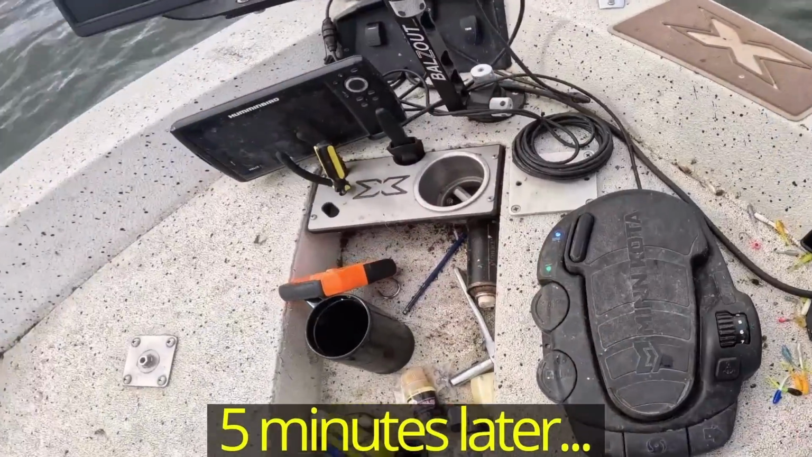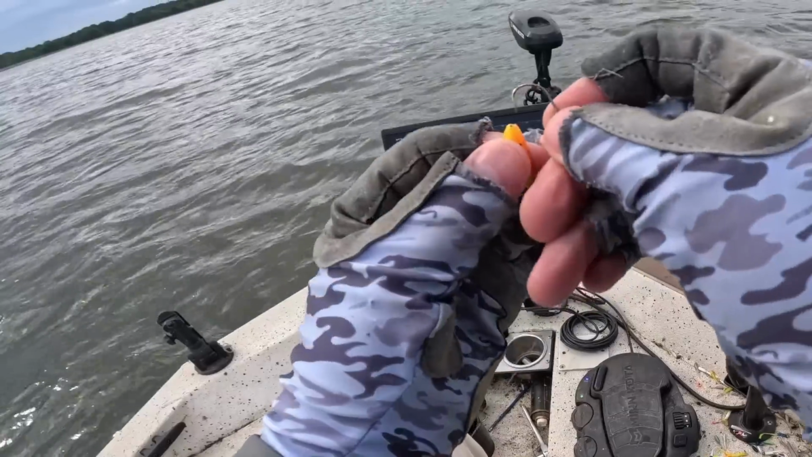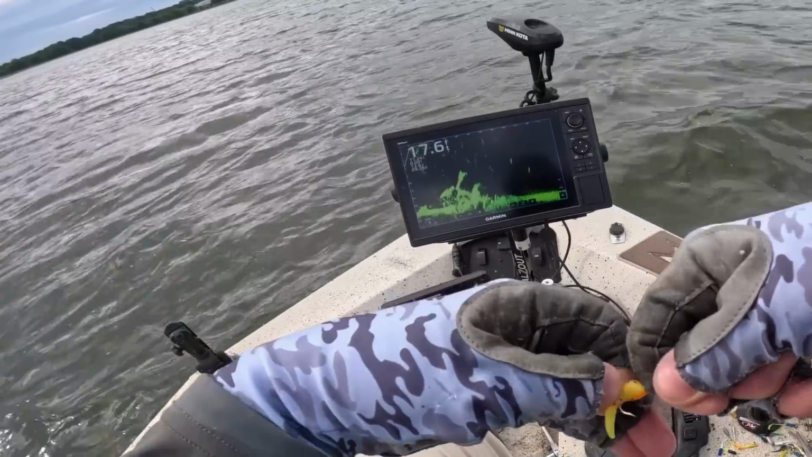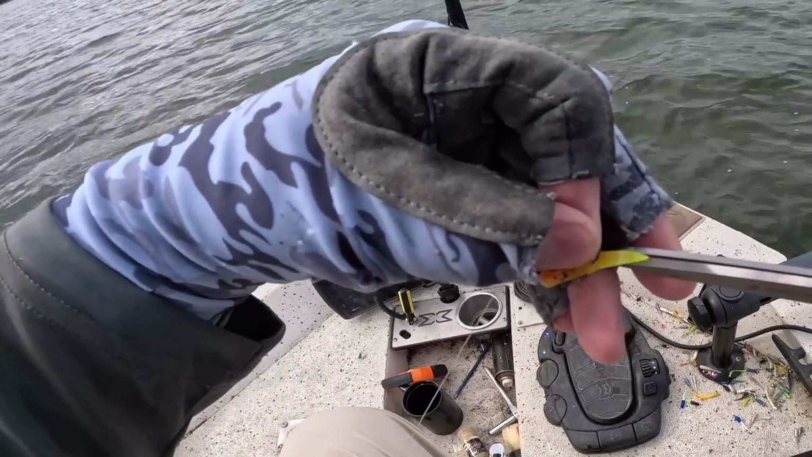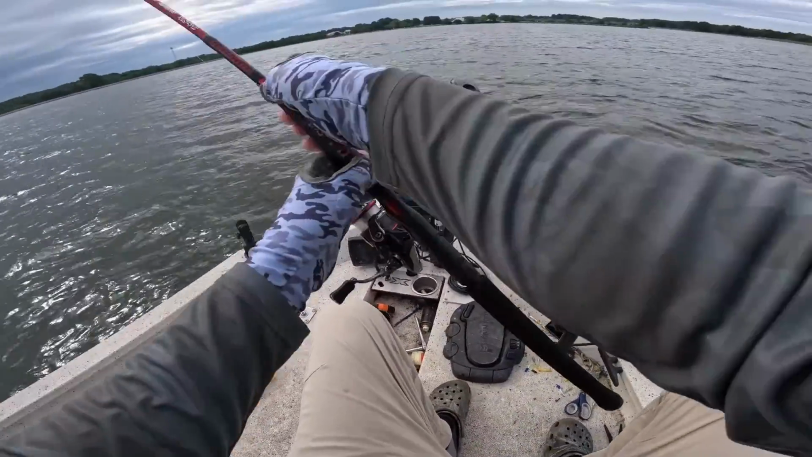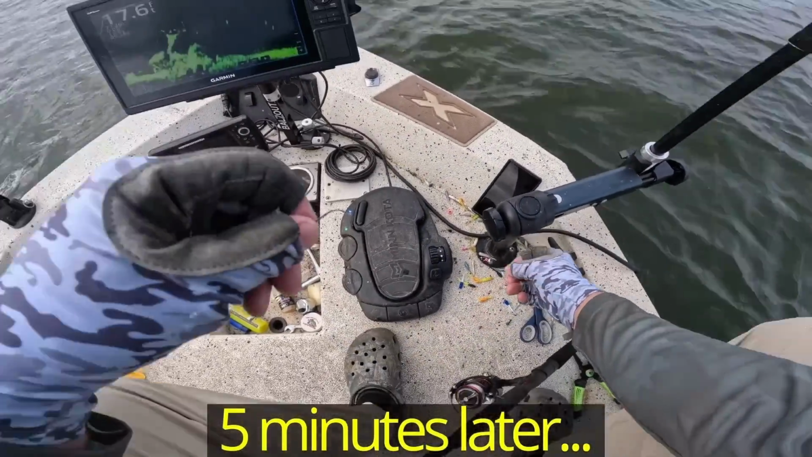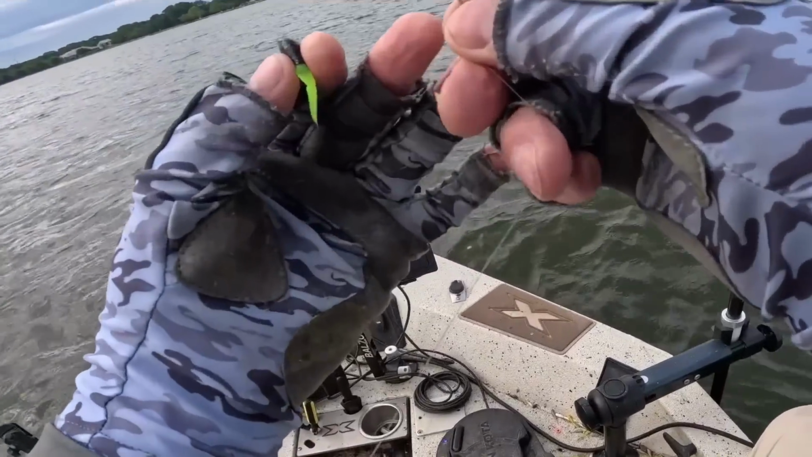I'll try this Cajun cricket just for the heck of it. Trim off a little of that tail. Alright, cast to this thing just a couple more times. Going back to the Comet. And we're moving. Try this a couple more times and we're moving.